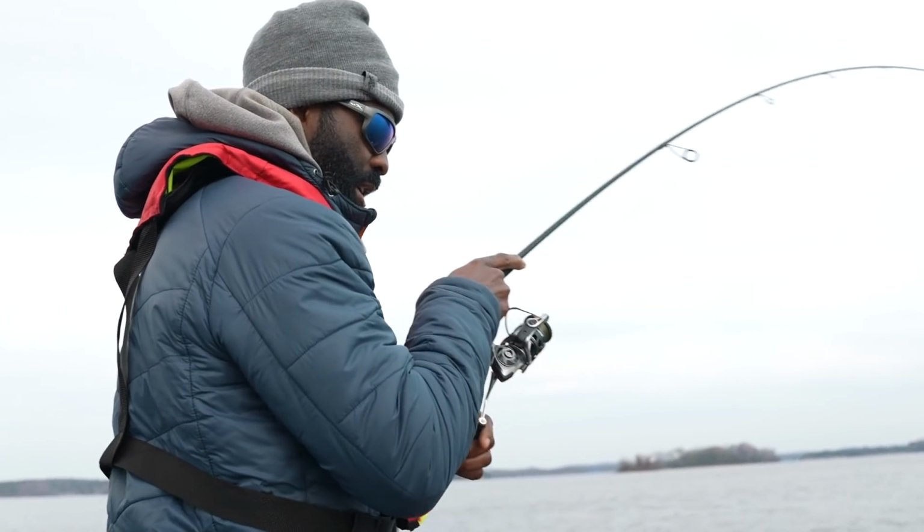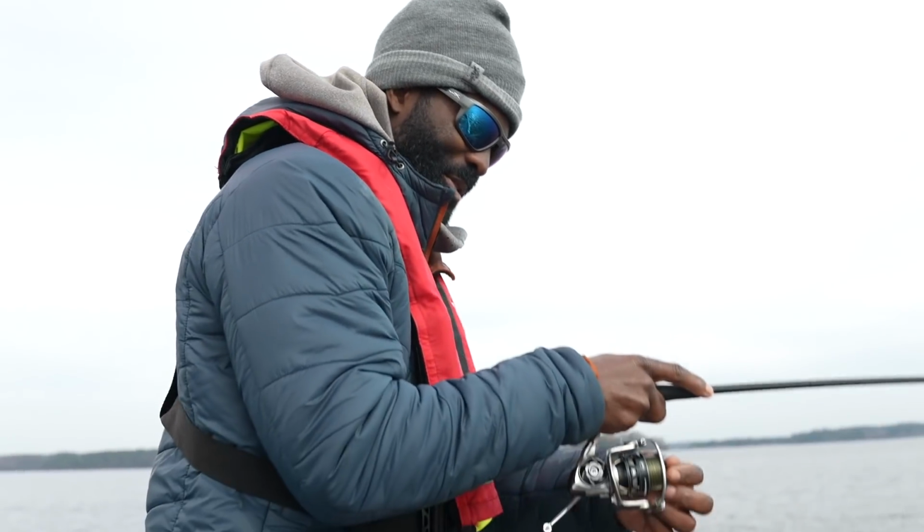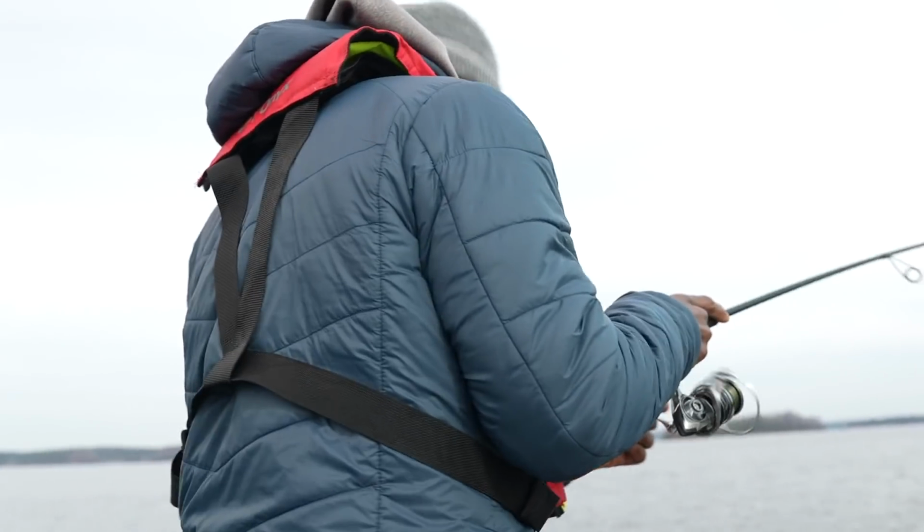I had to flip that one out from the boat. I noticed that I've been marking some fish, and I wasn't getting them. Oh, no, I didn't know you were going to fight. You didn't tell me you were going to fight. Why didn't you tell me you were going to fight? You could have let me know.